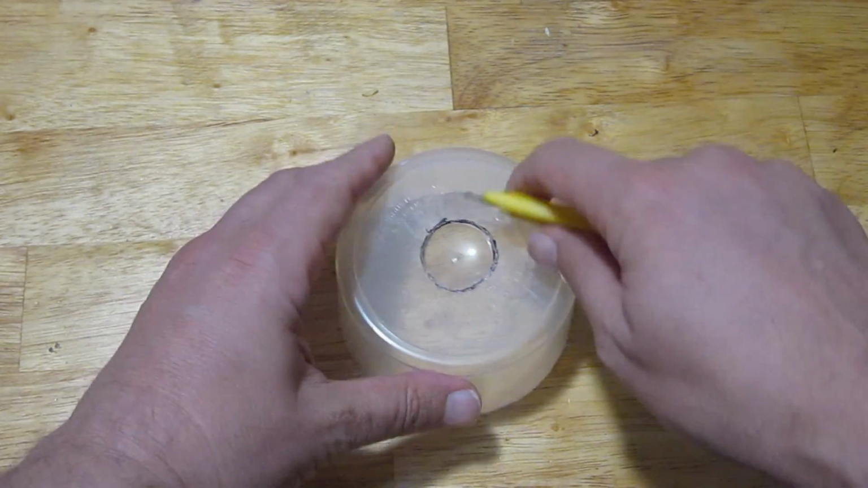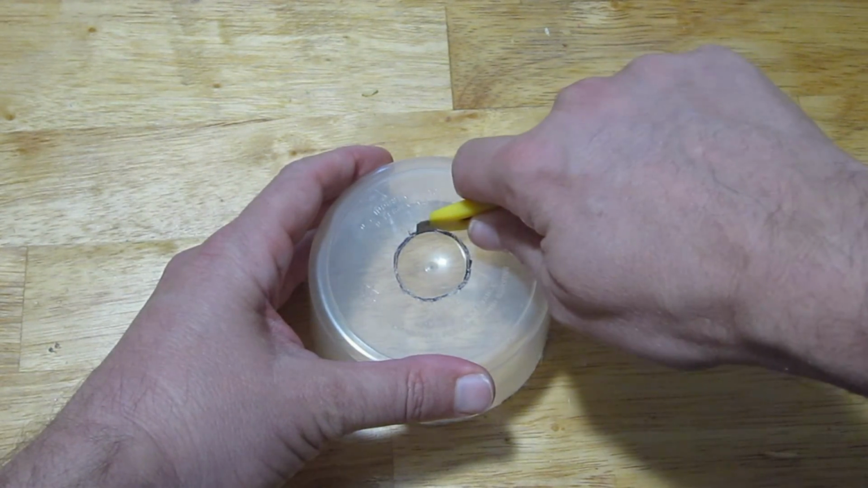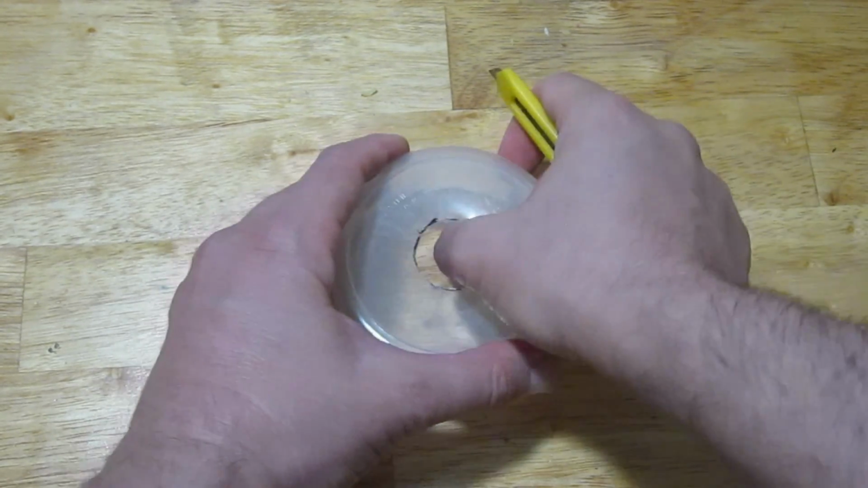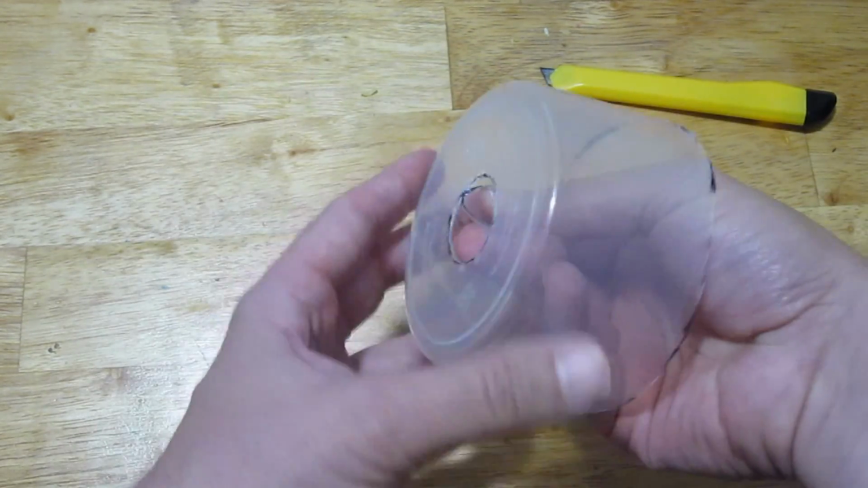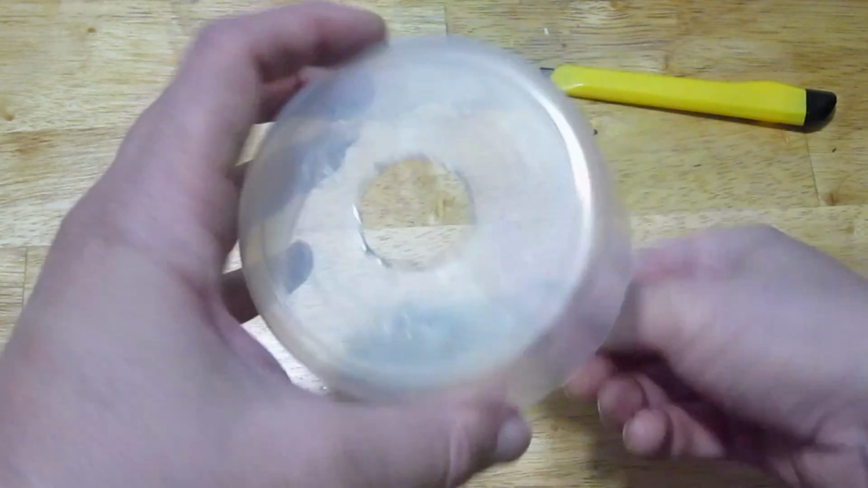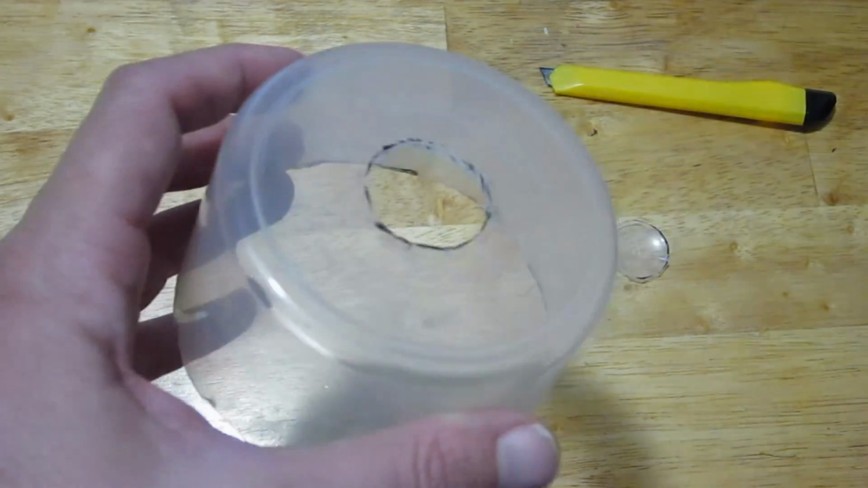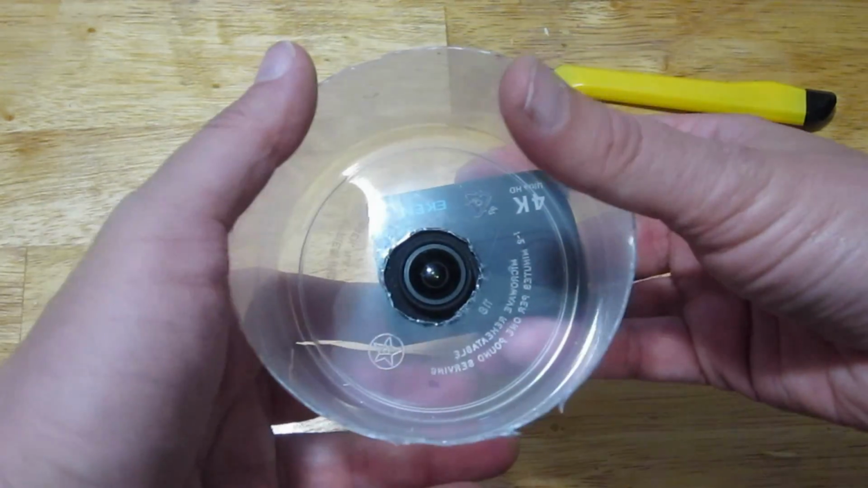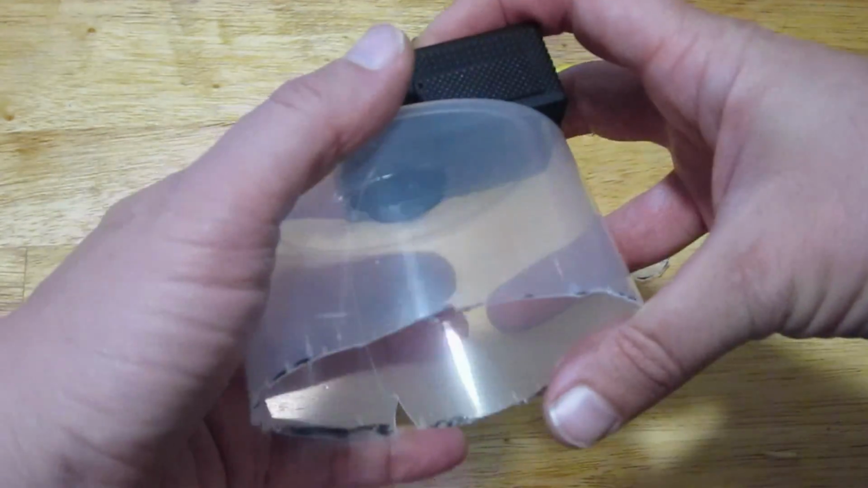Okay, so let's kind of finish cutting out this circle here. Oh, there we go. Okay, there we have a perfect little camera mount. We can put the lens right in the center there. Okay, well, let's test it out.